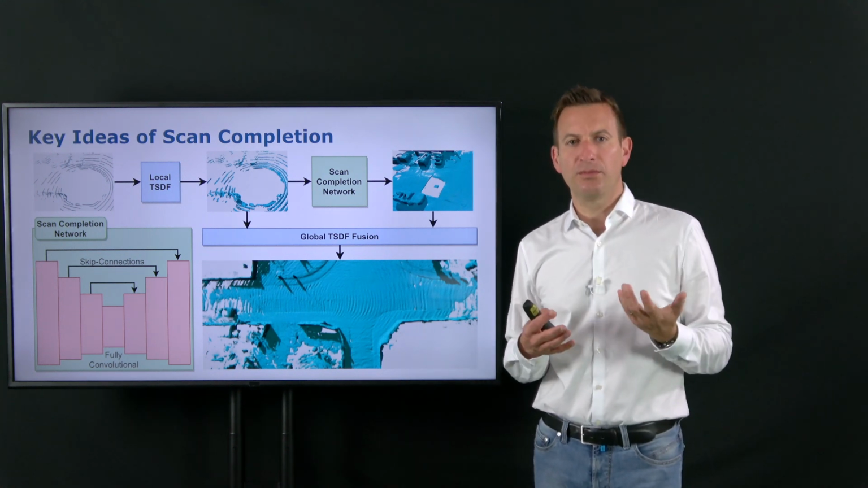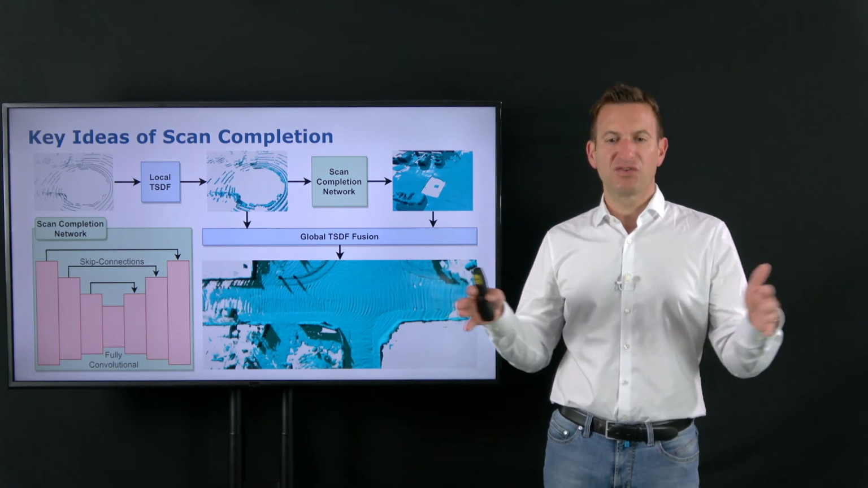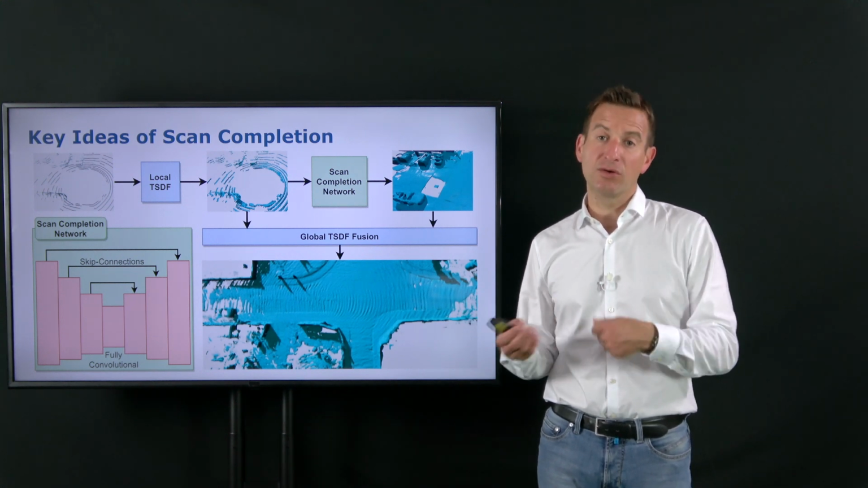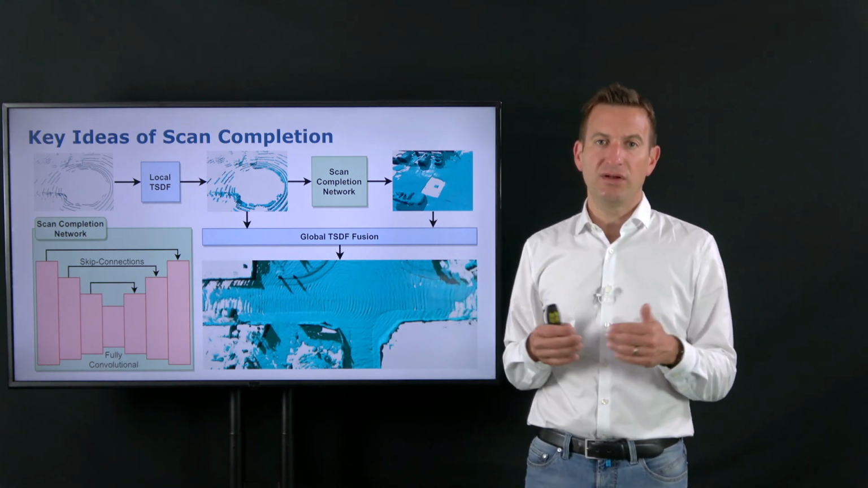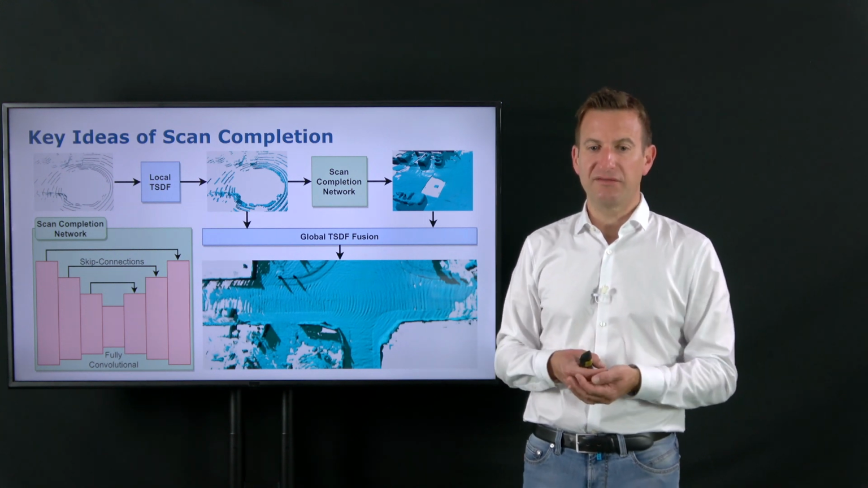So it doesn't work on the raw point cloud. It actually has a TSDF representation, so kind of a small voxel grid, where in every voxel you don't store occupied or unoccupied values, but the TSDF value, and you're trying to infer how that looks like for the places where you don't have a TSDF value.